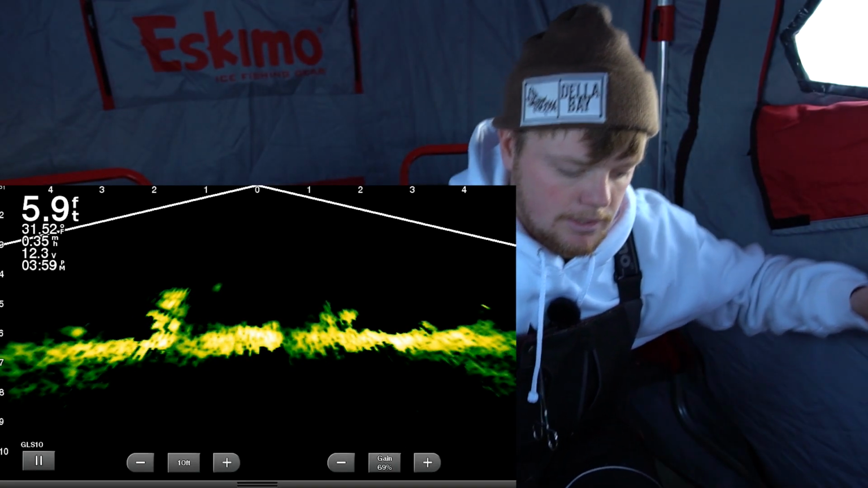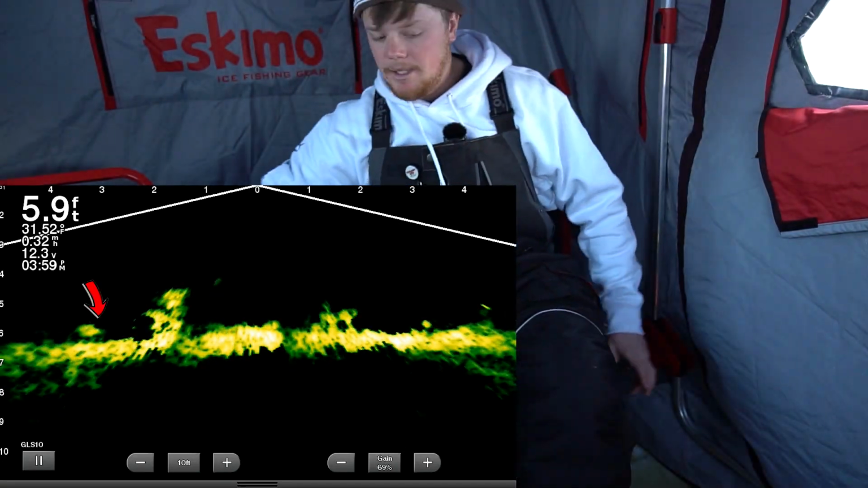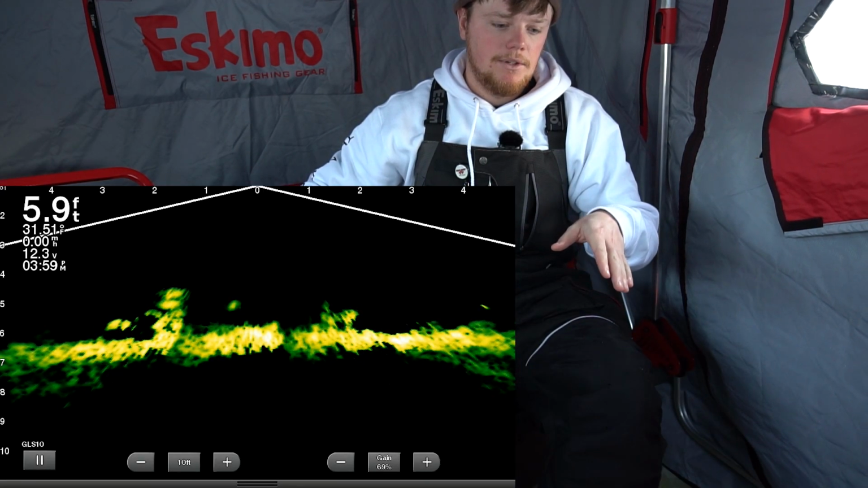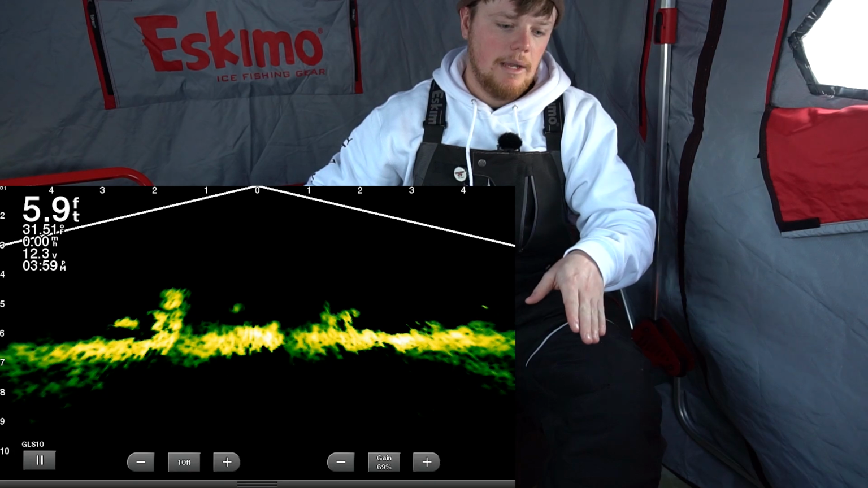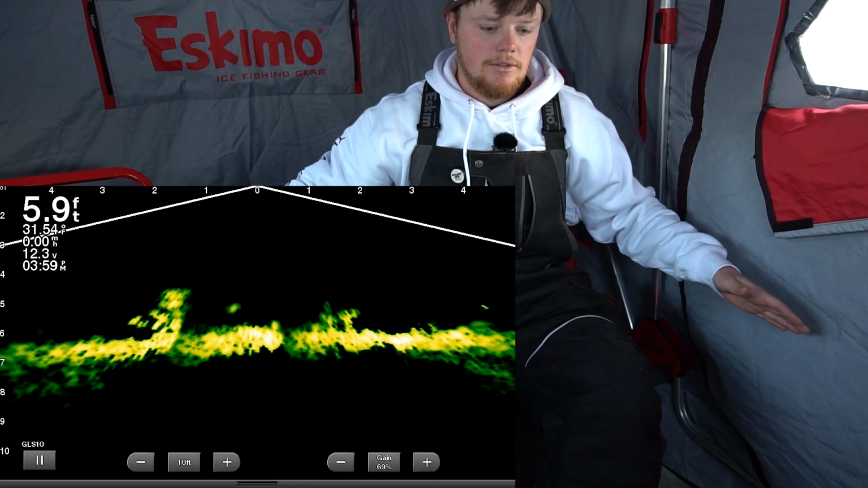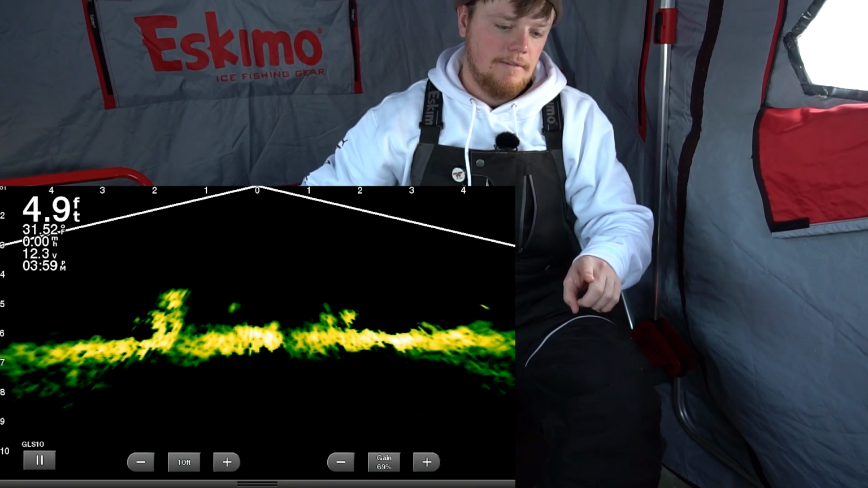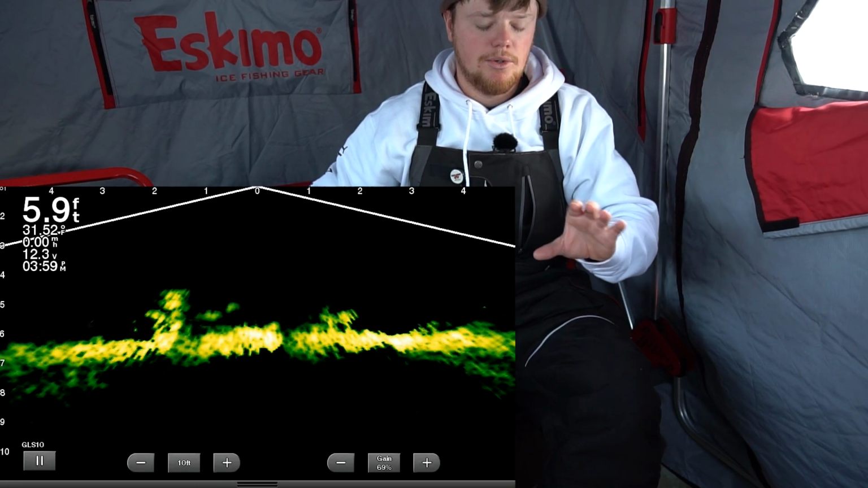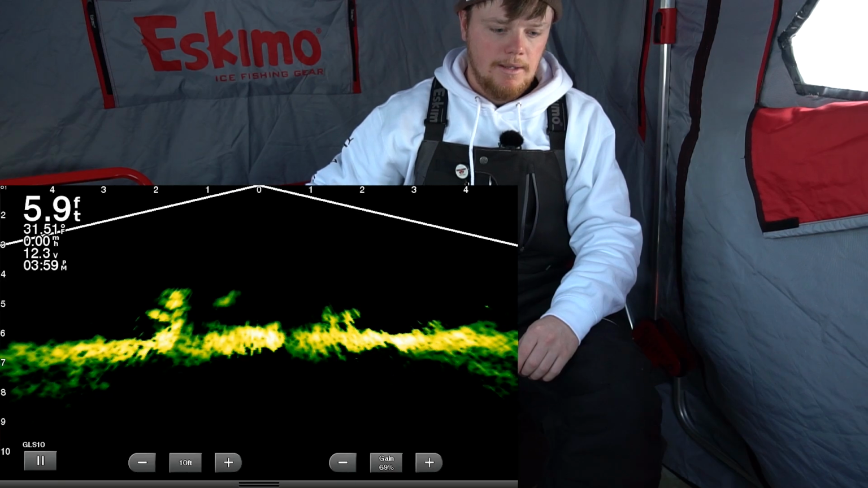Now I can see just a little bit more, and I can actually see a fish coming in on the left there. If I would have had it zoomed in a little further, I wouldn't be seeing that fish until it got pretty much to that weed clump. But because I expanded it just a little bit, I'm able to see that fish just a little bit further out. The only downside with that is the screen is going to be a little bit smaller.